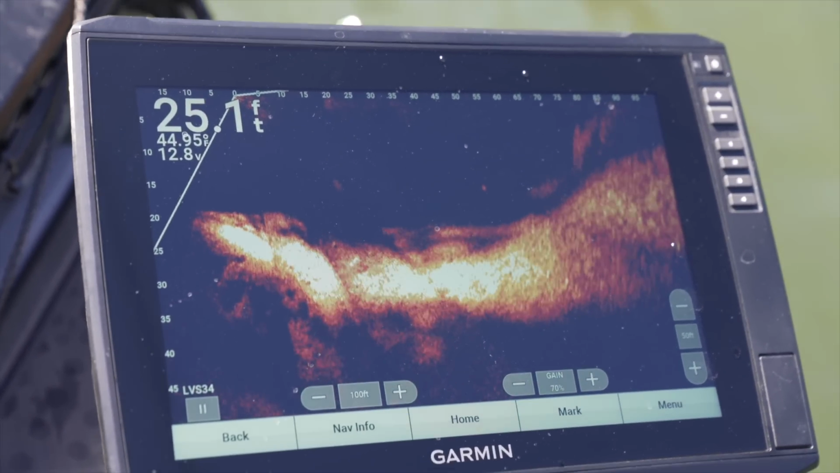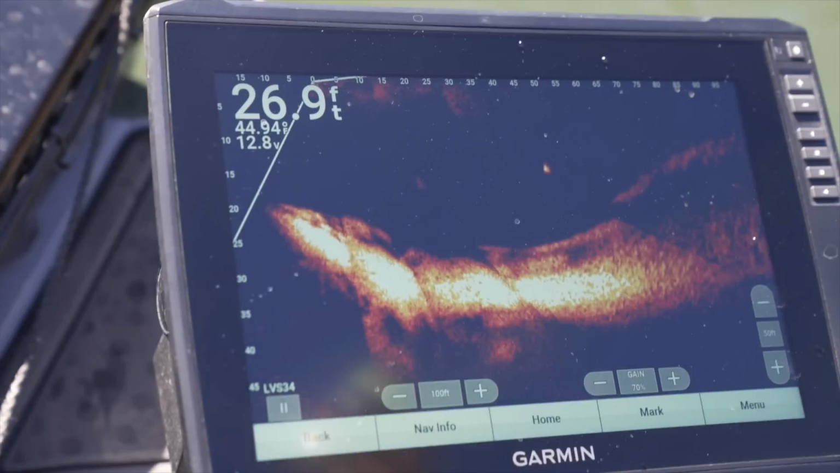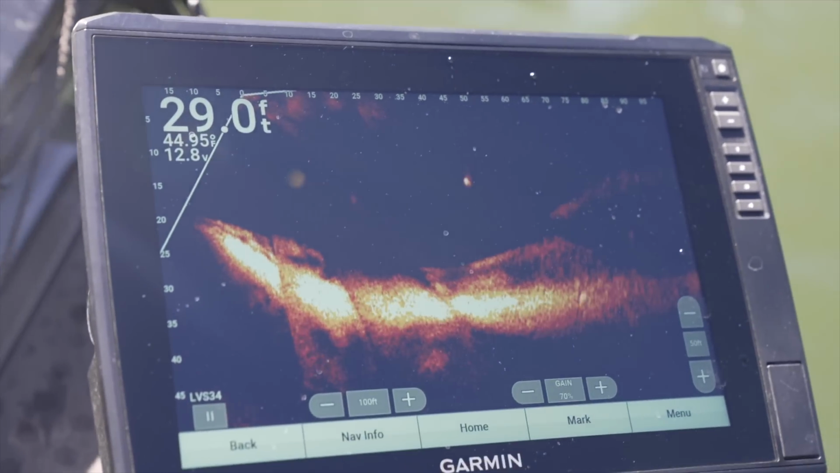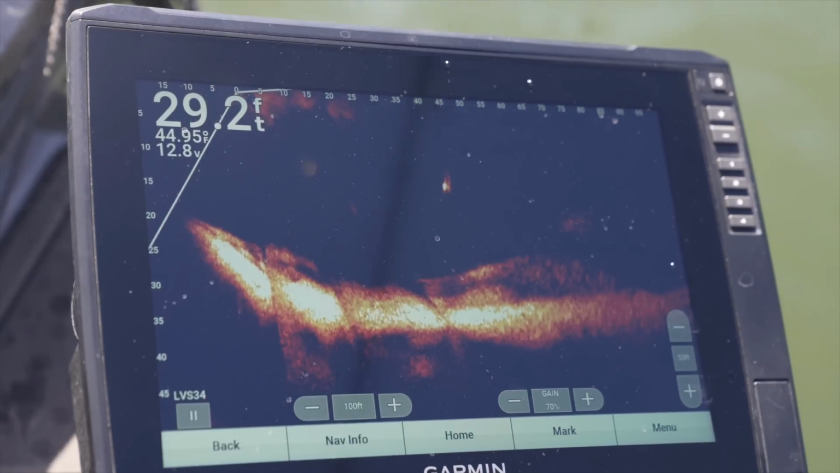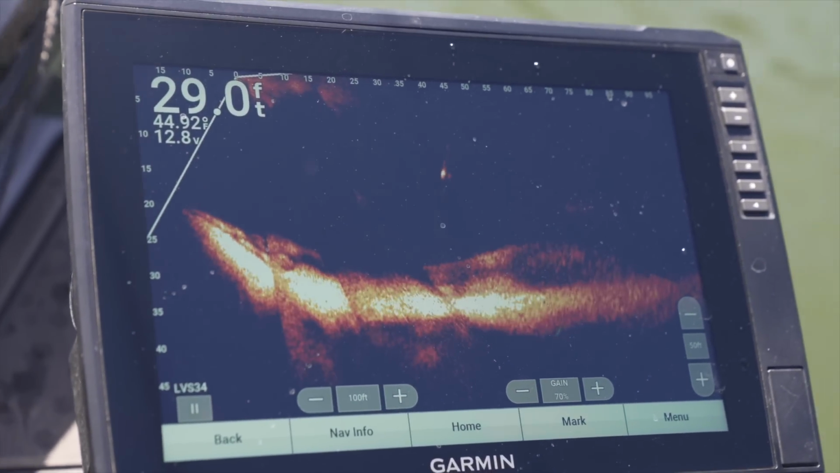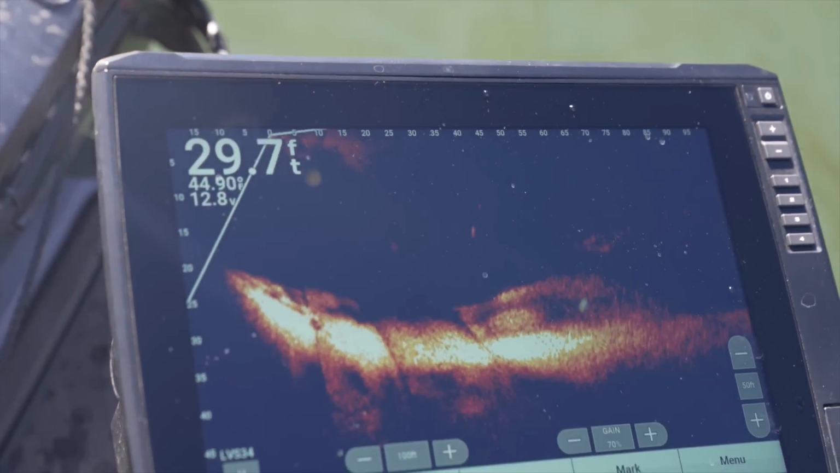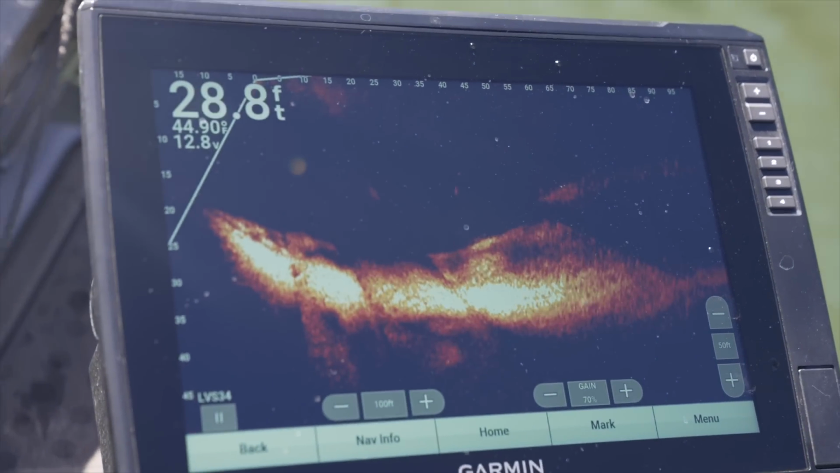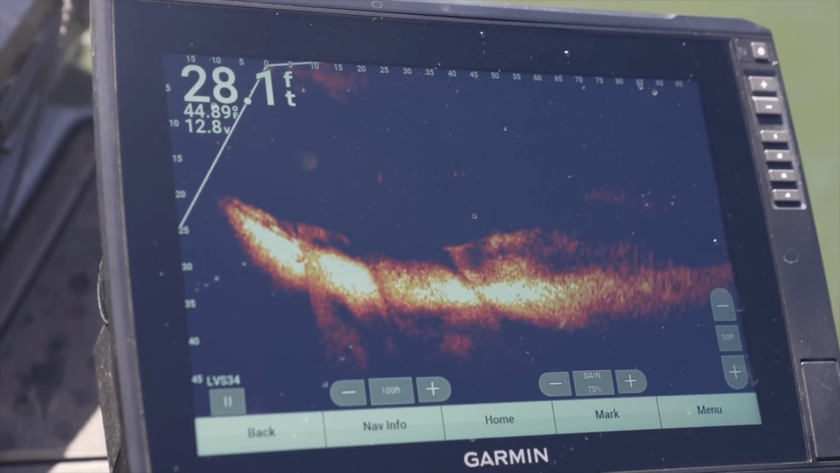Dang it, the fish swam hard. Oh boy, that's a big old fish, dude. Come on, come on. Eat it, eat it.